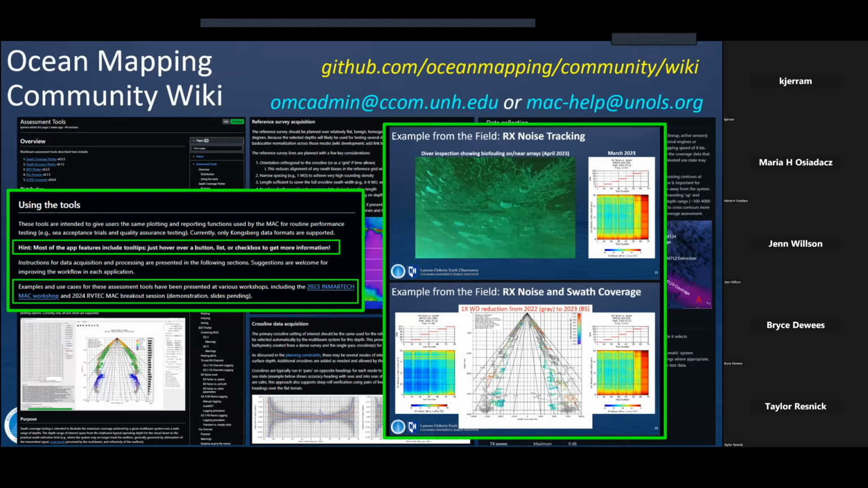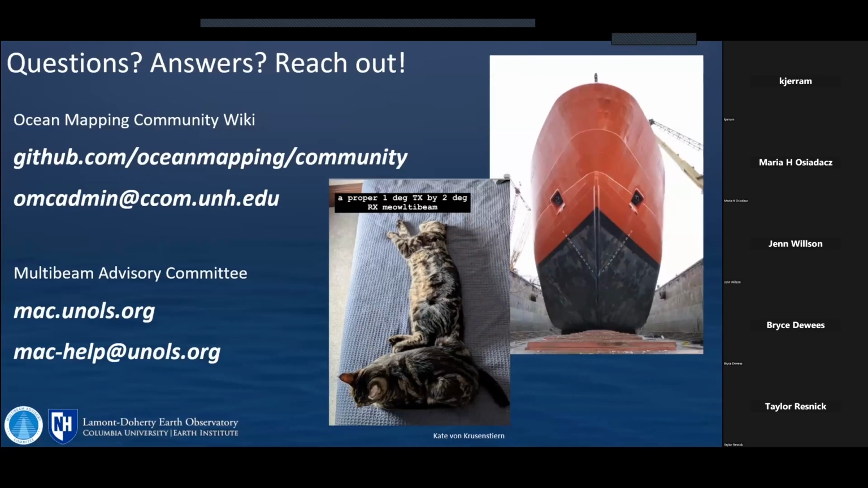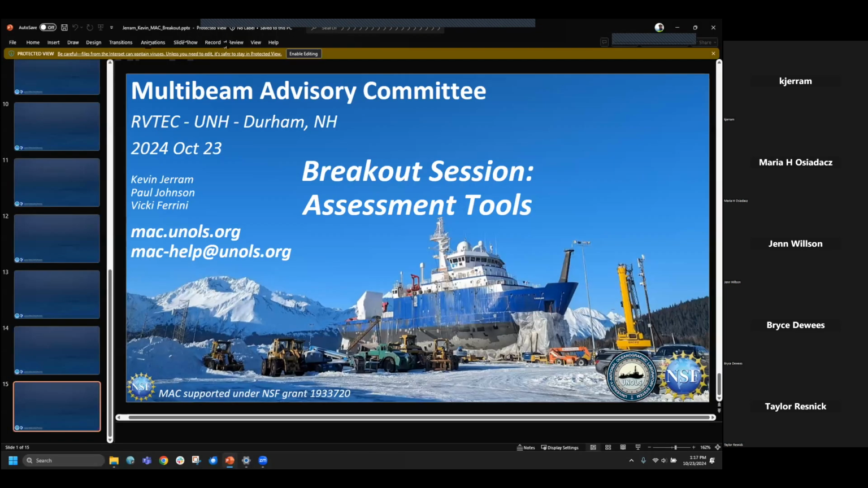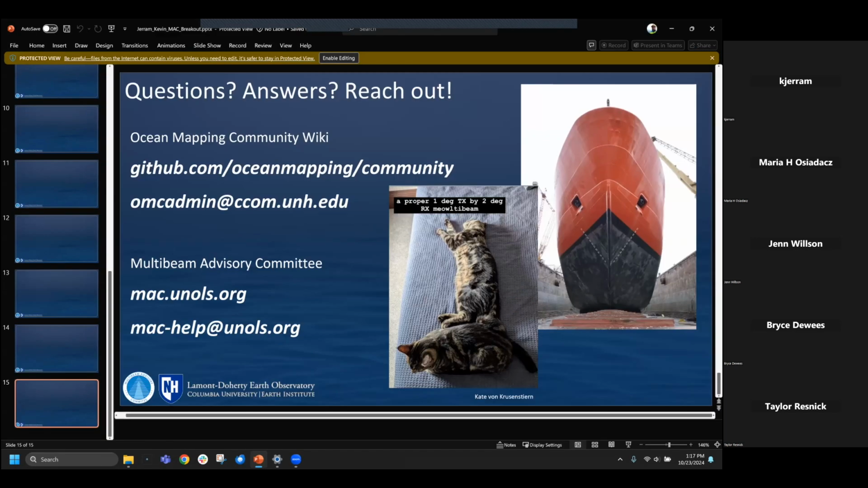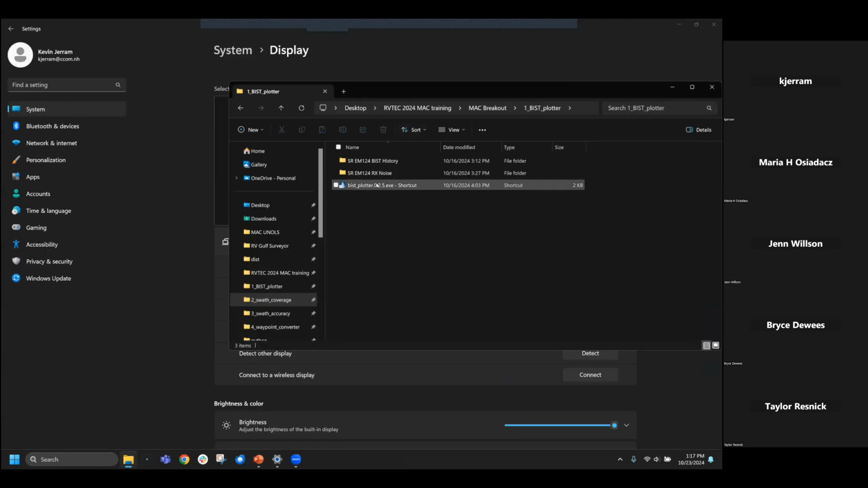And there are links to previous presentations with some other details about how to use the tools. So we're not going to get into real crazy nitty gritty stuff about that. But I will switch over to just running the tools a little bit here. I want to start with